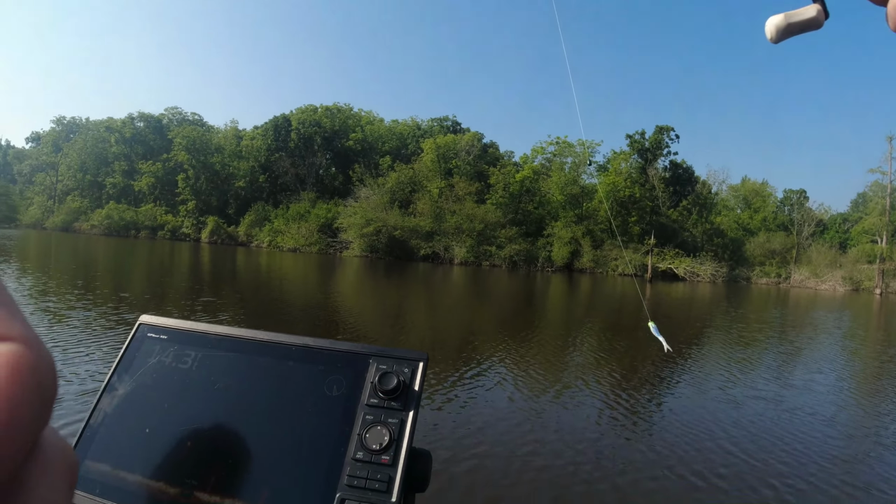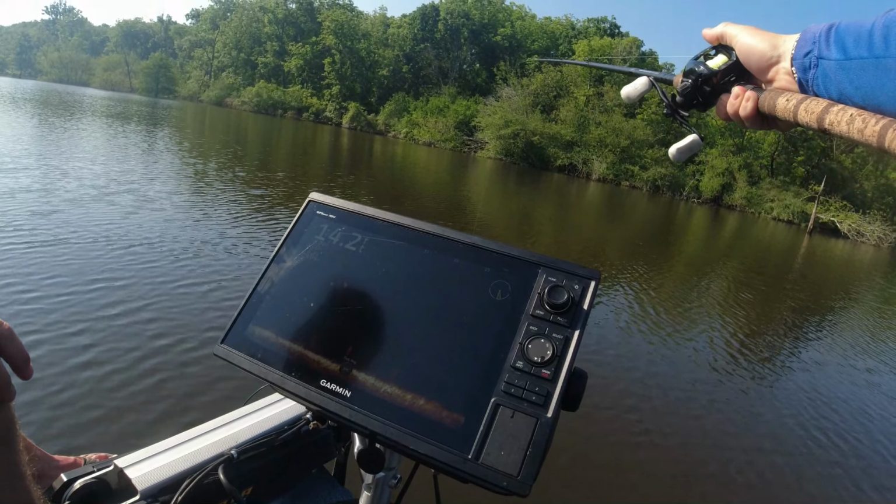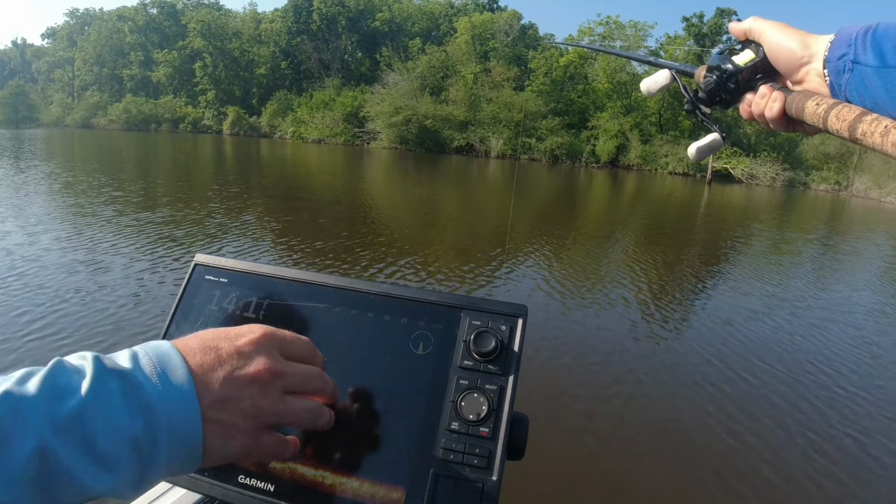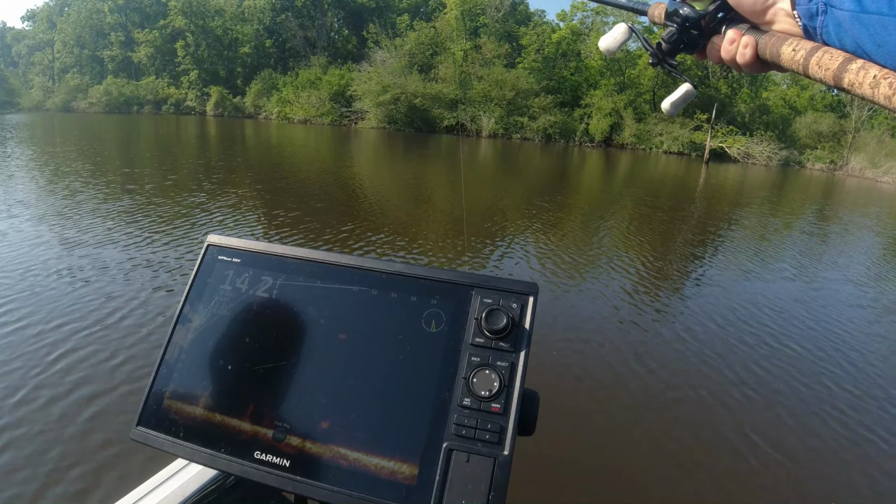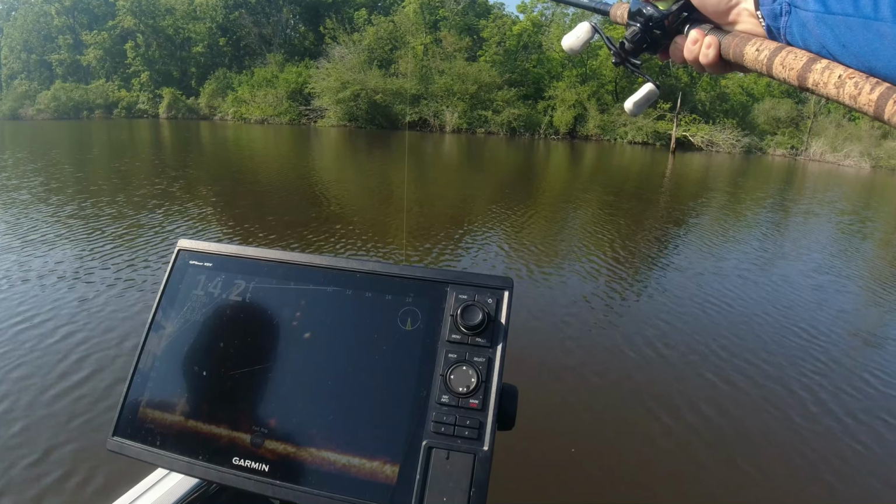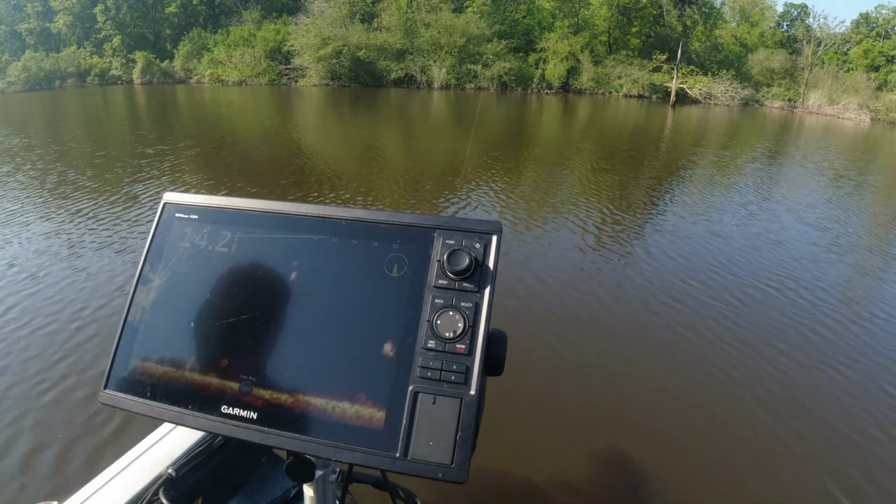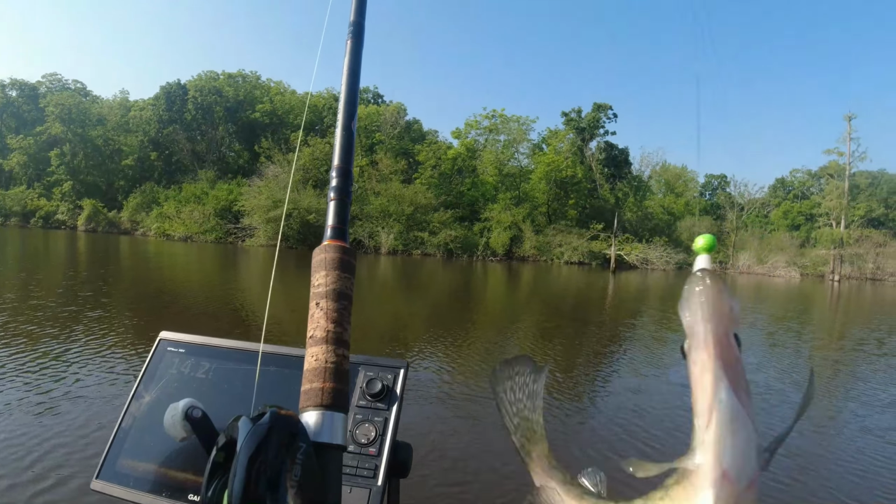Alright, get it on right there. There you go. Hold the rod tip up high and go right. Right there. Pick it up just a hair. We're gonna drift right over the top of his back. Pick it up just a little bit more. Go a little bit left. There you go. Come on. Got him. Oh yeah. Yeah, buddy. Got him.